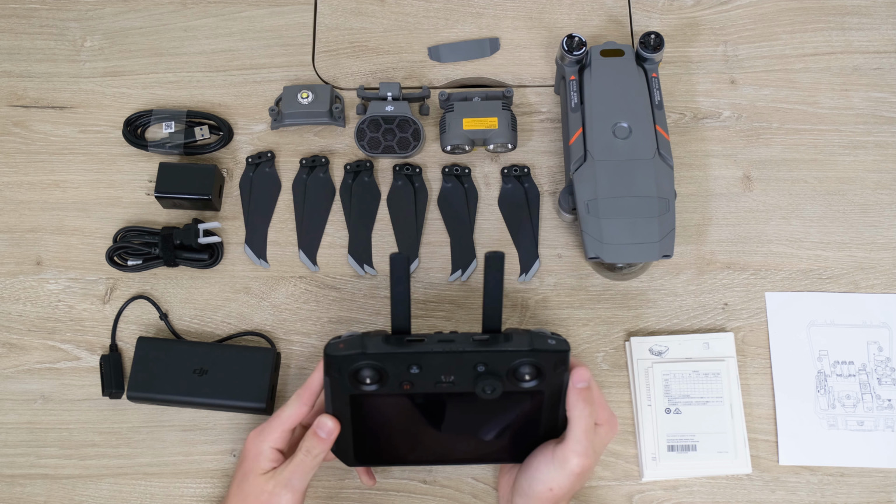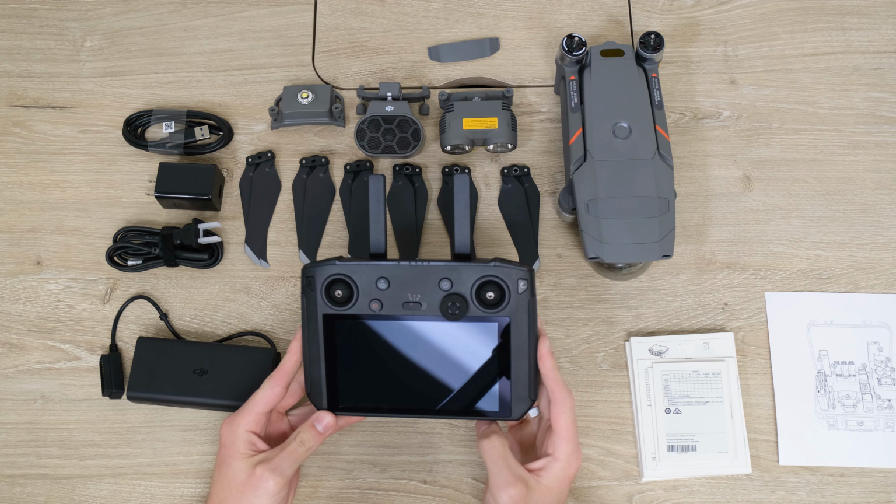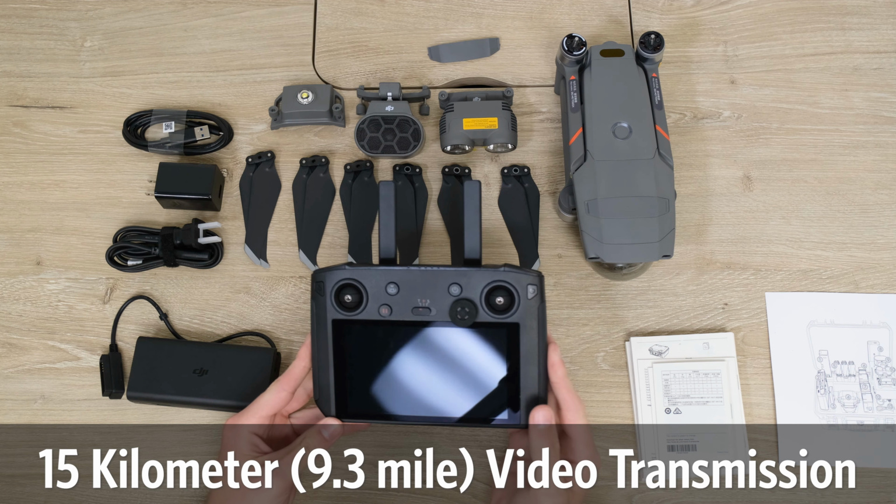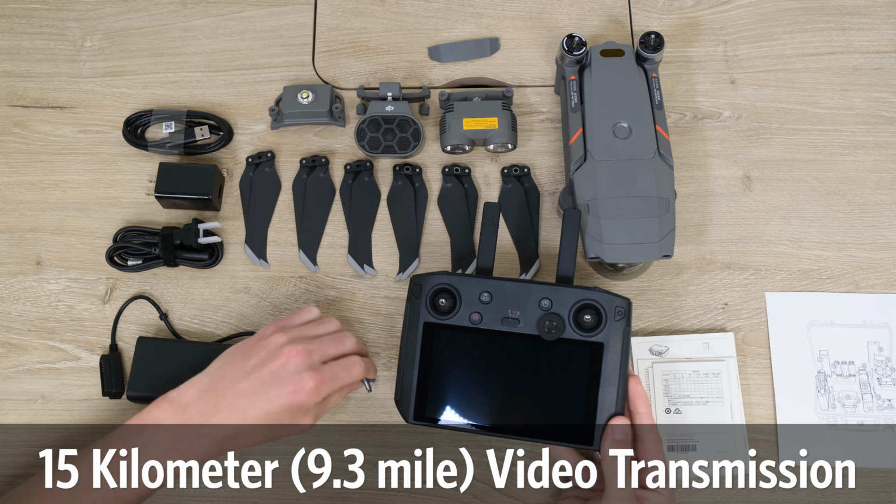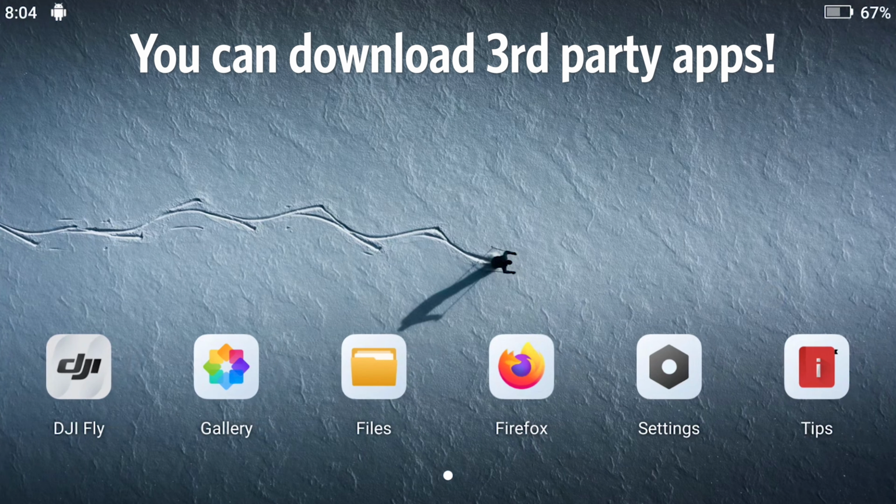We won't be doing any field tests of this part in particular, but according to DJI, you can still get video feed transmission from your drone up to 15 kilometers away with the smart controller. This controller has a couple other really cool features as well. You can download third-party apps on the controller. It really opens up a lot of possibilities.